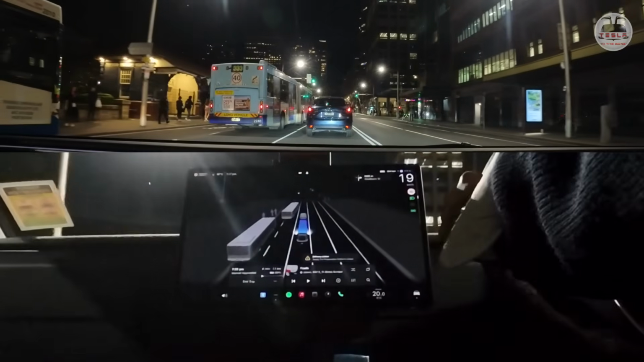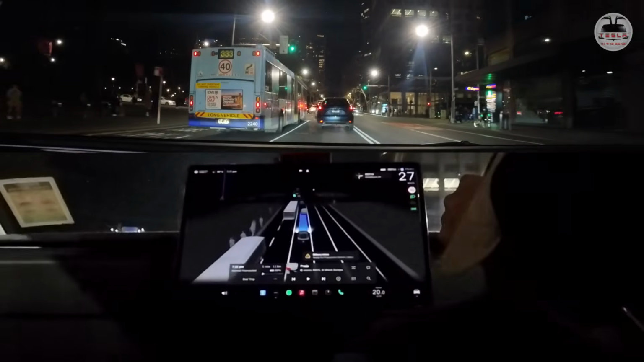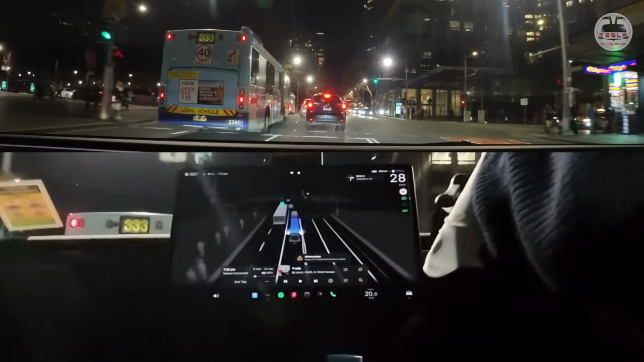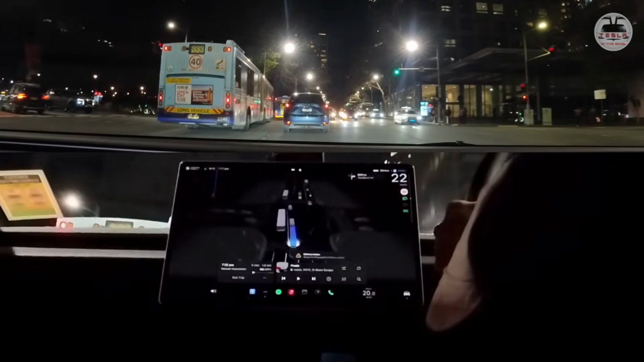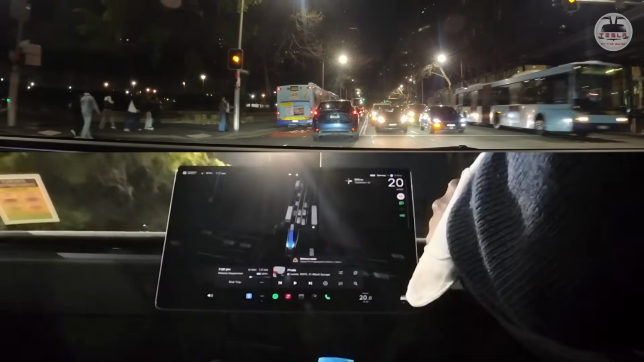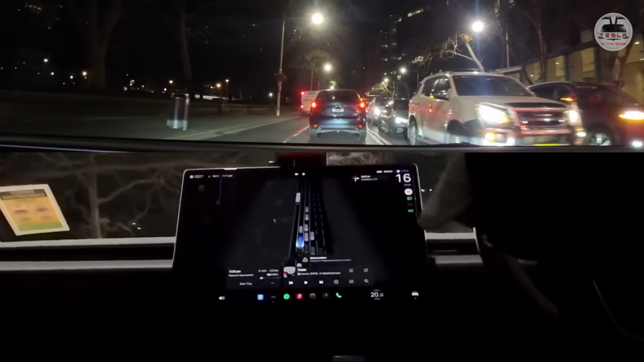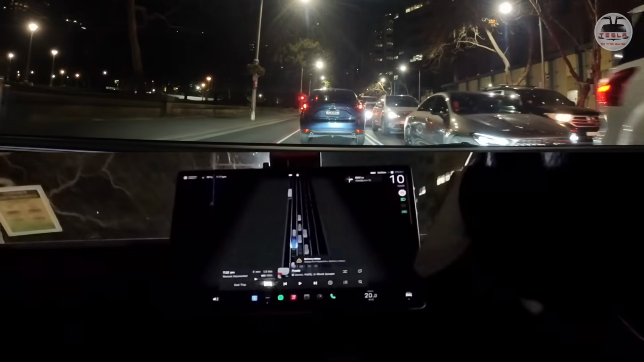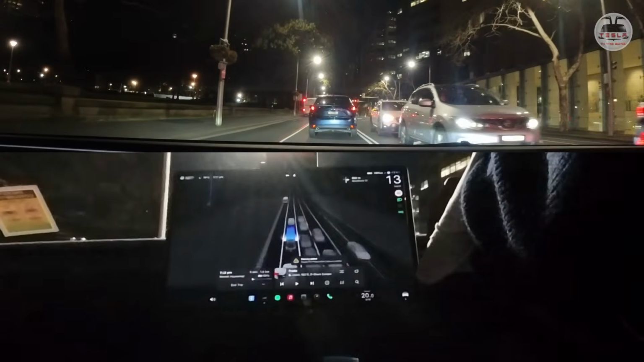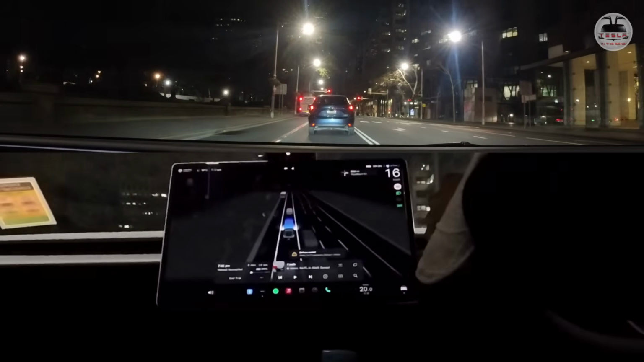Okay, this is a scary straight intersection, because if the signal changes to yellow, we have to sort of stop behind. Okay, we've gone past more than 50% of the intersection, so that's okay. In 500 meters, we have to turn into Gulburn Street.